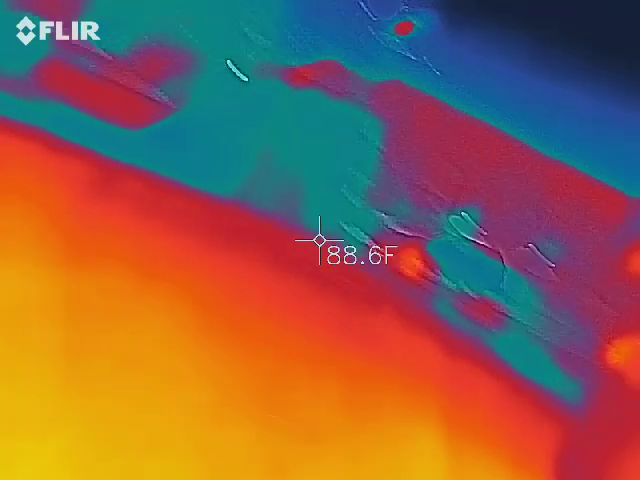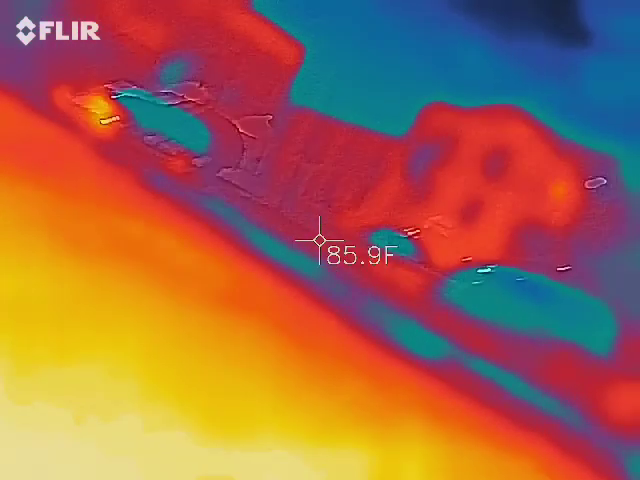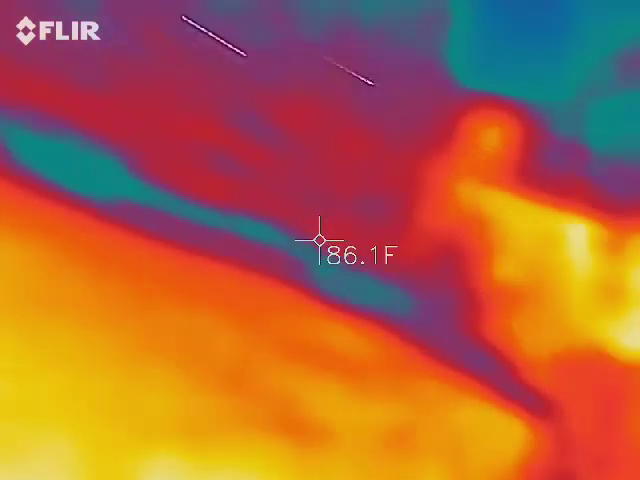Promise we will not be in parking lots all night long. This is the last one. This one's important though. Ooh, I was about to say my meter is kind of going off. Yeah, it's going to go off in here like nuts.